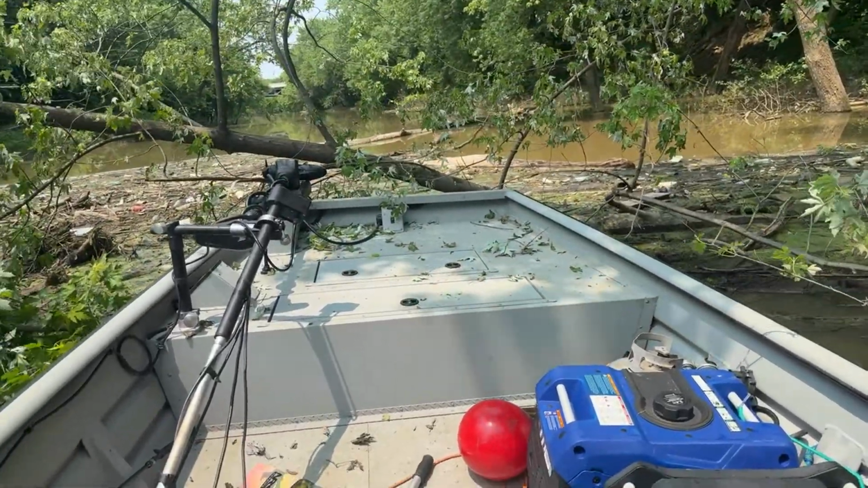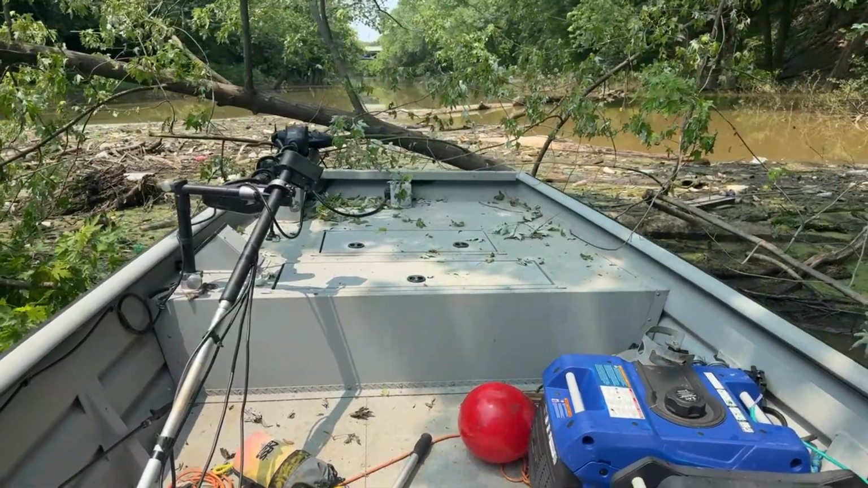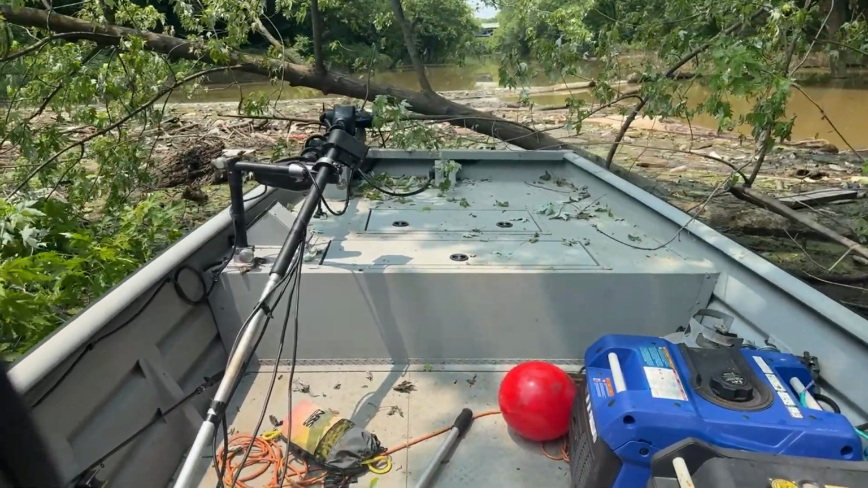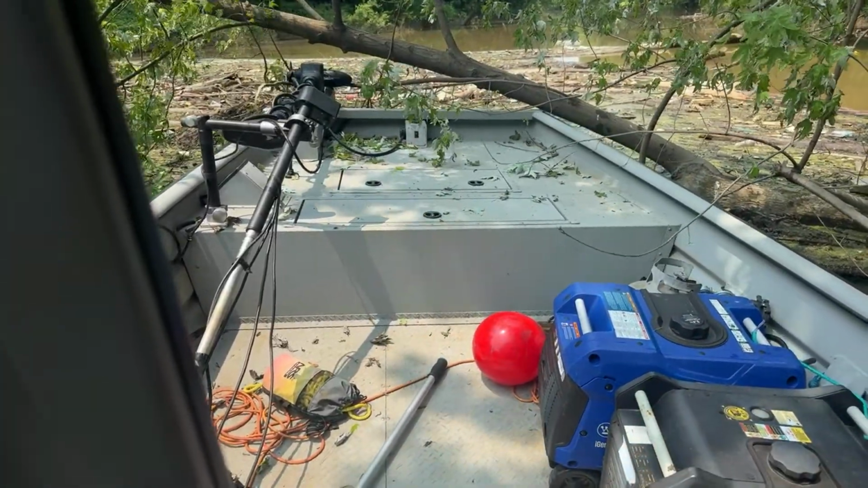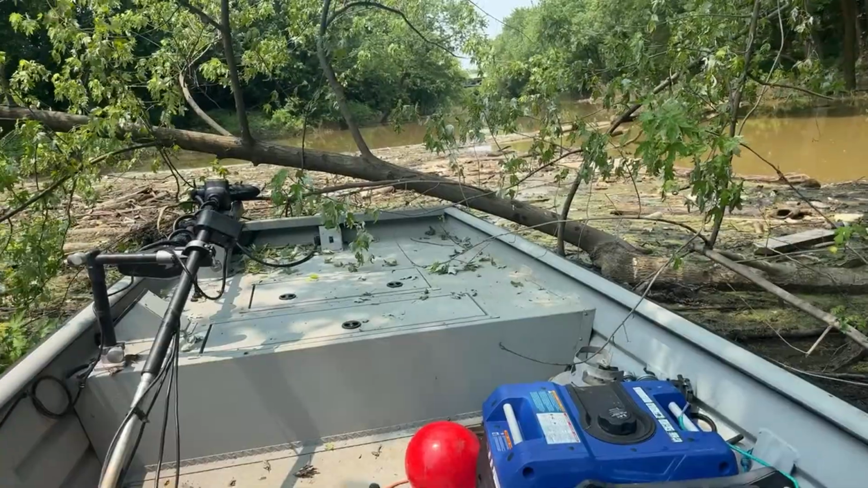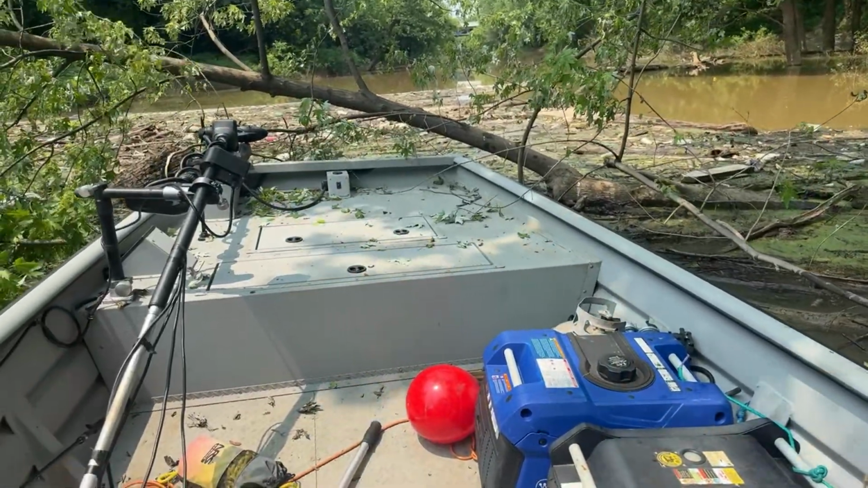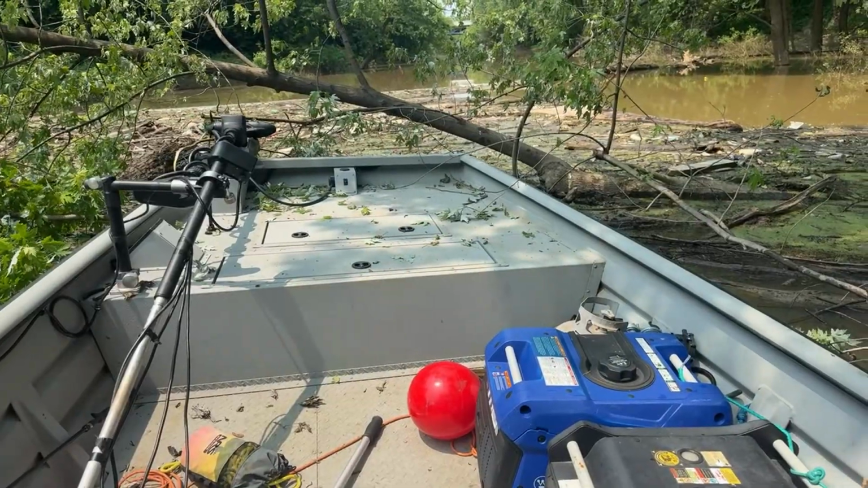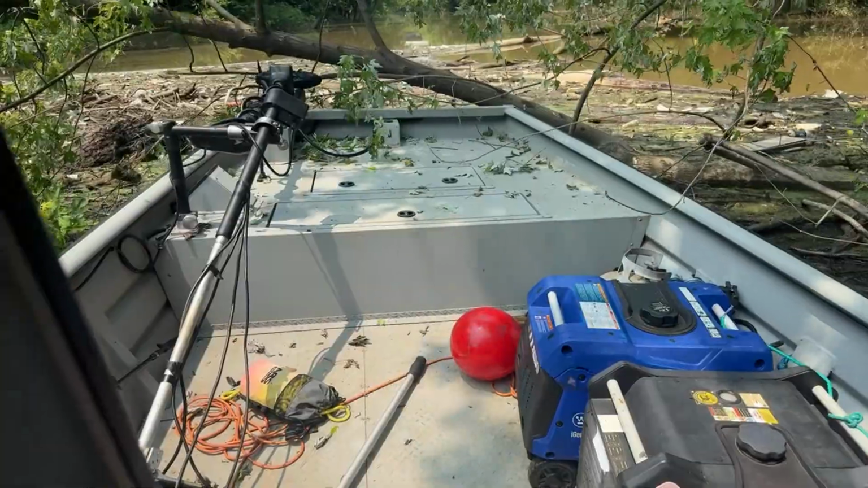There we go. Yeah, all I gotta do is just roll this float right here. Don't hit the trolling motor, Jacob. Here we go, right on the corner. Oh, damn. I want on the corner of that log. Not hit the trolling motor. There we go.